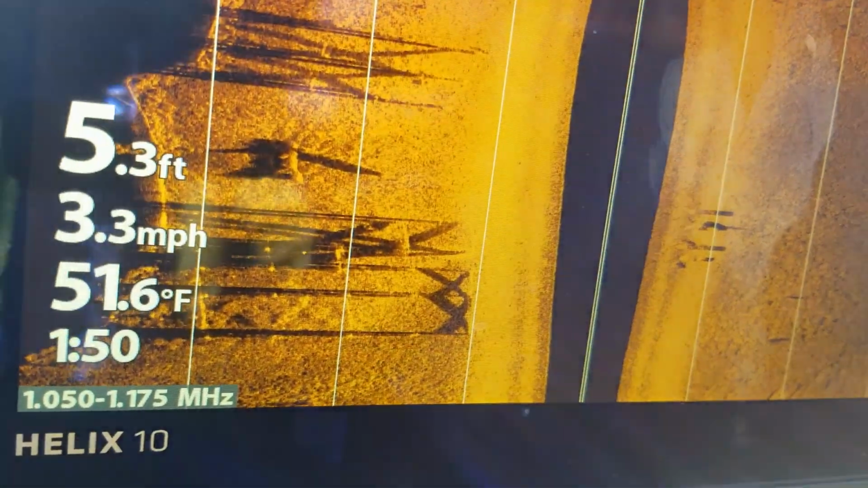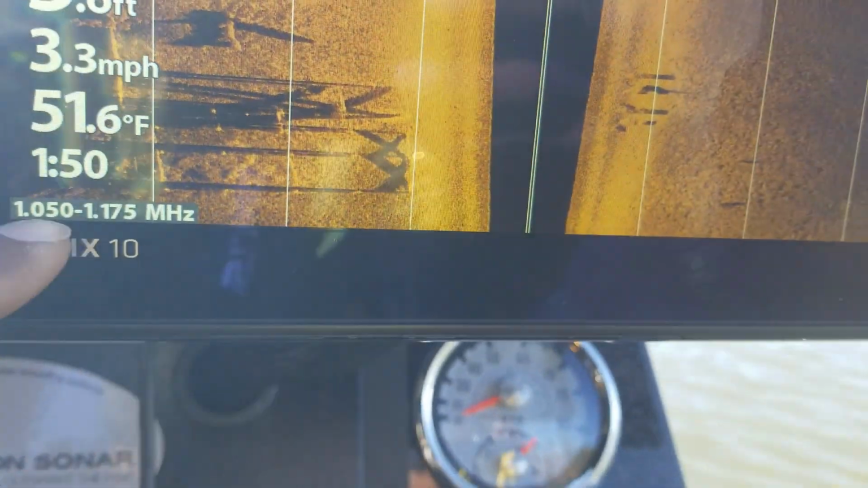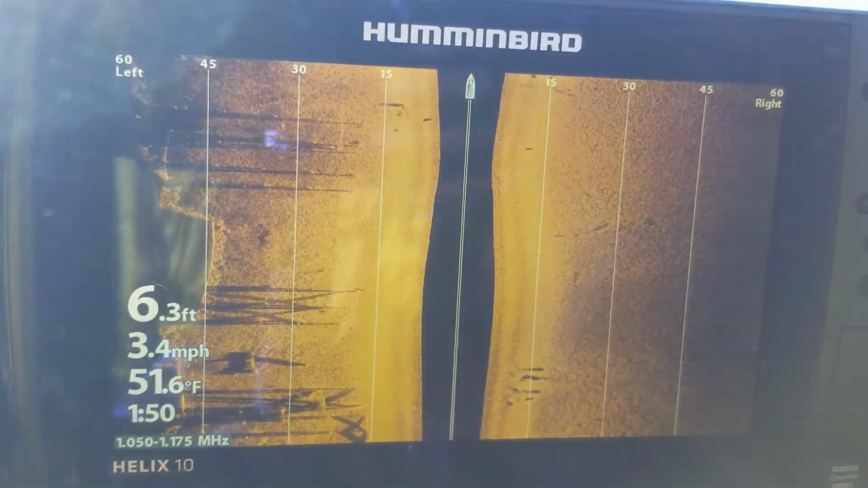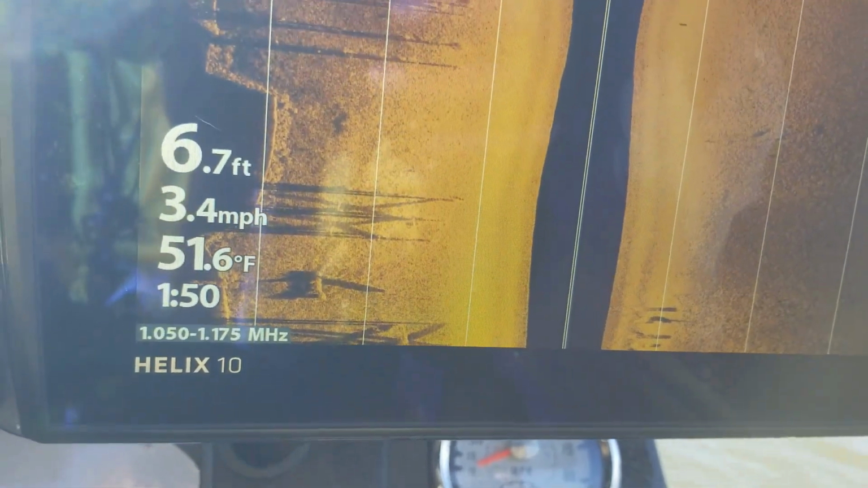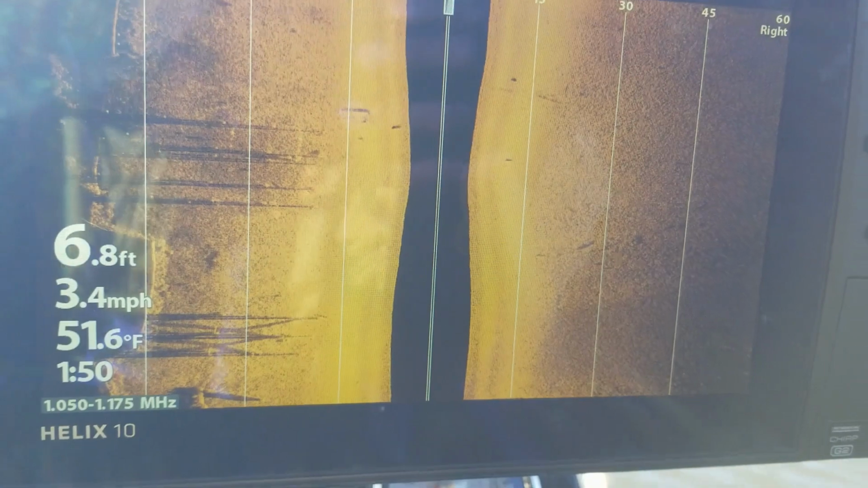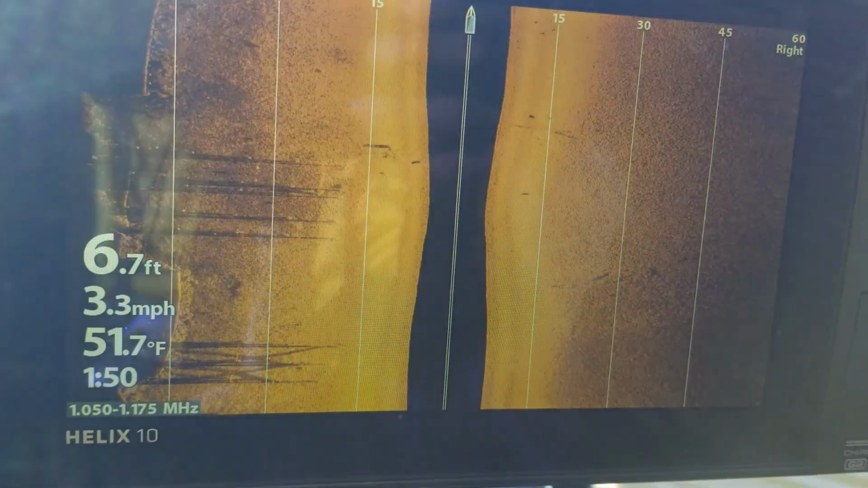All right, just going through here scanning some docks. Have the mega imaging set up, as you can see, set on that megahertz down there. That lets you know that that's mega imaging. And basically all I'm doing is driving by each one of these docks and looking for structure. I've marked a few good ones, and hopefully they'll hold fish on tournament day. But hey, you never know.